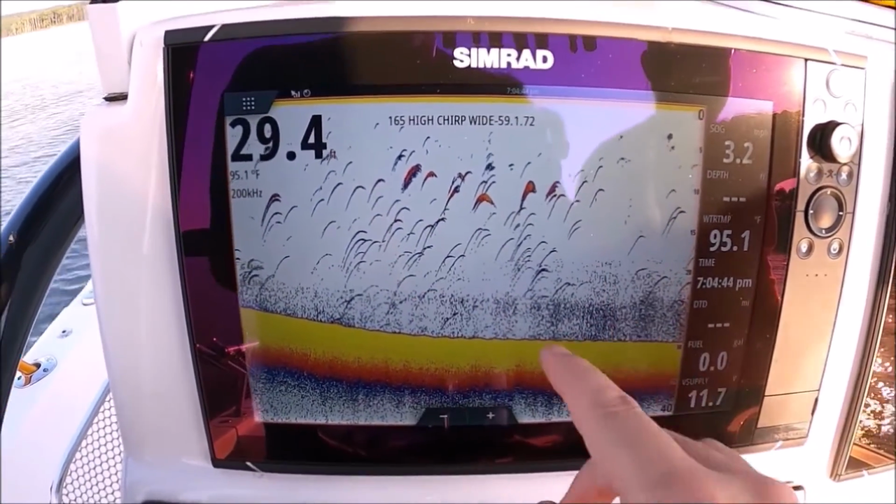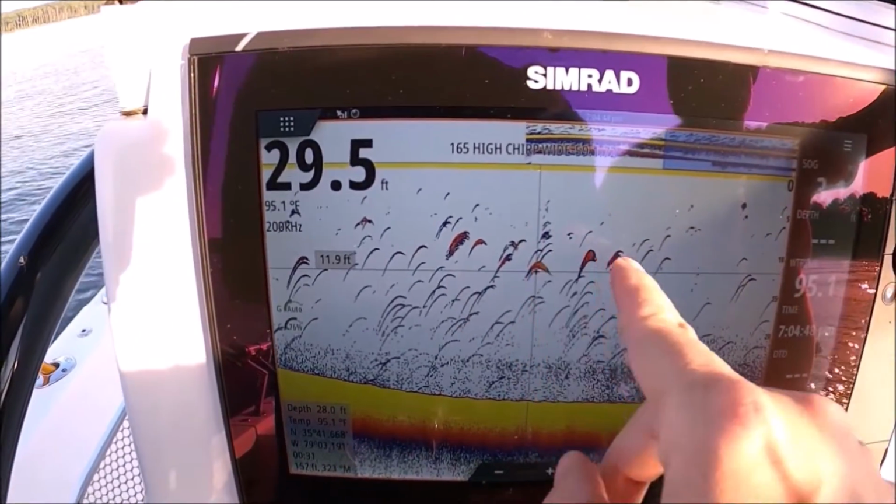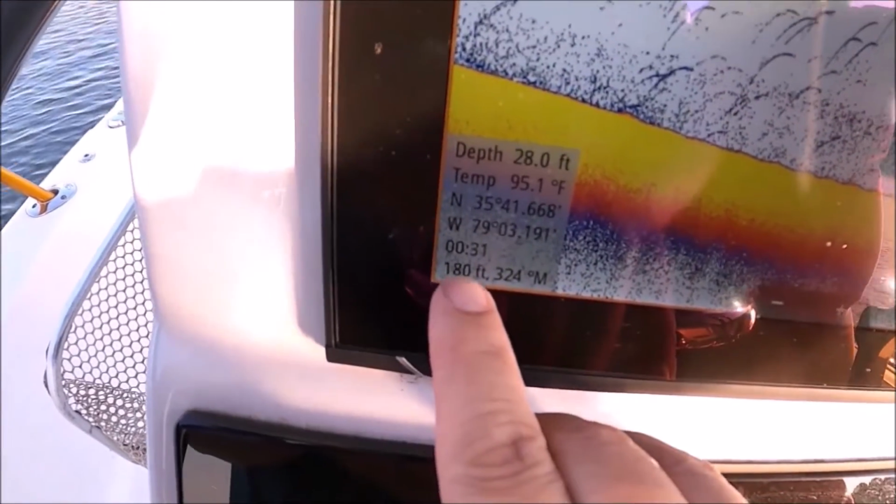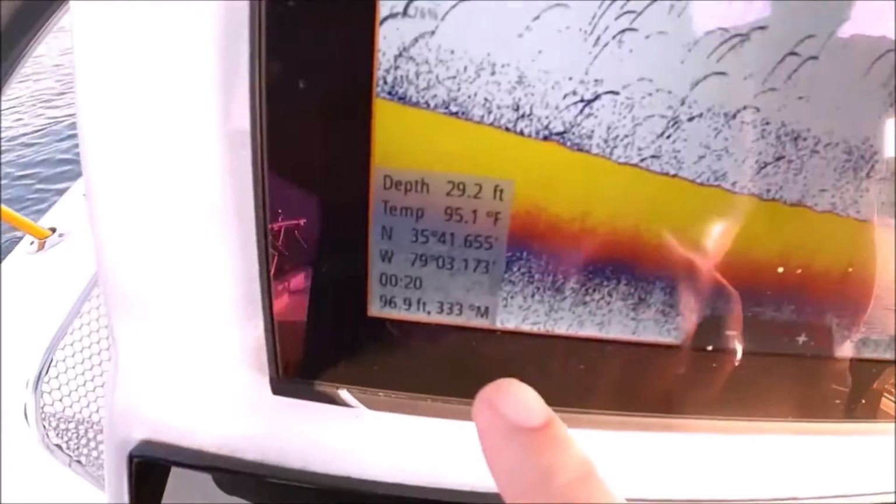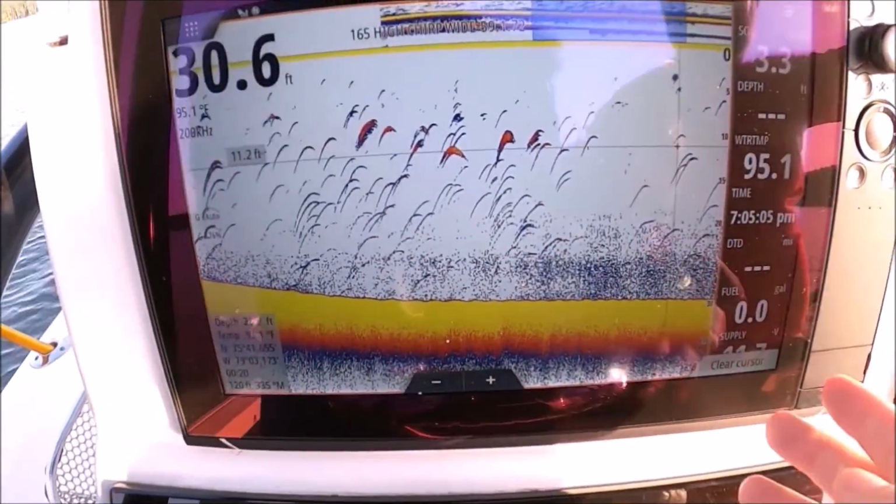All the Simrads are like this, and I believe most of the late model Lowrances are the same. You just touch on any mark here and it tells you where that mark was. You can see the number is 175 and it's growing as we're leaving it. So the short answer is, if you want to know where that fish or that mark was, just touch it. That's the best way. Now the fish obviously could have swam away, and I'm sure it did.